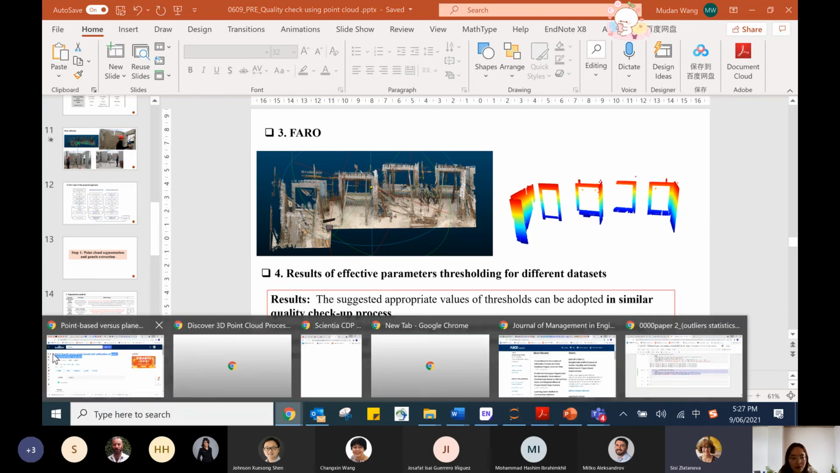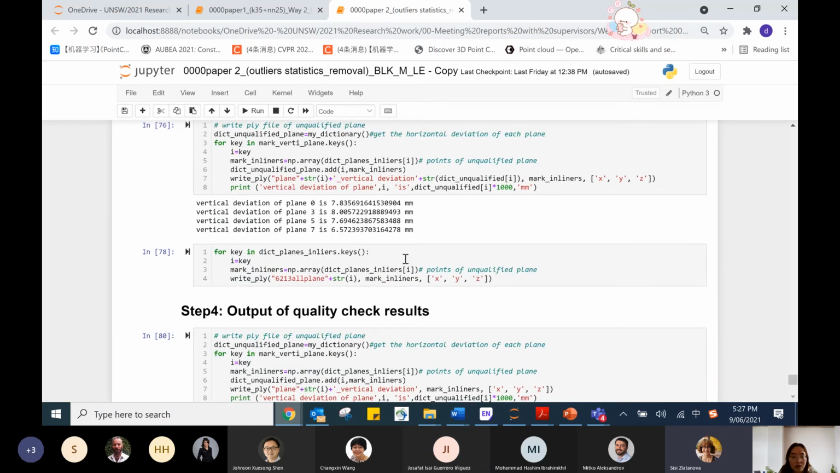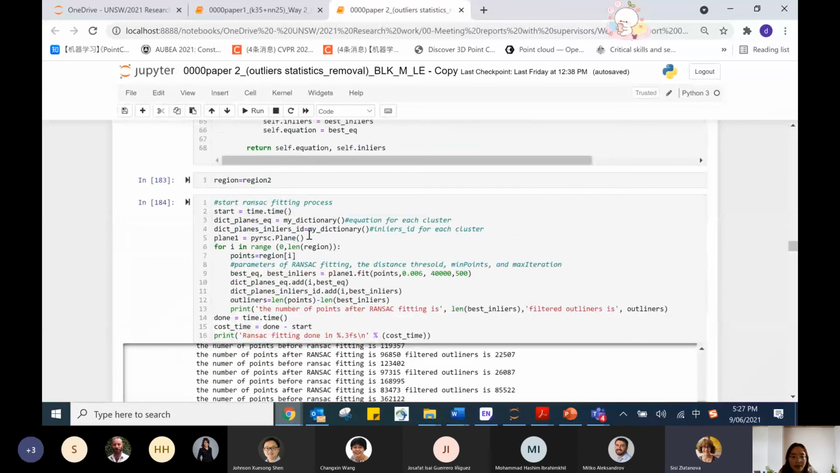Yes. This is for the RANSAC fitting, and this is for the BLKM. The accuracy is set at 6 millimeter for the fitting. It's 2 times the spacing.